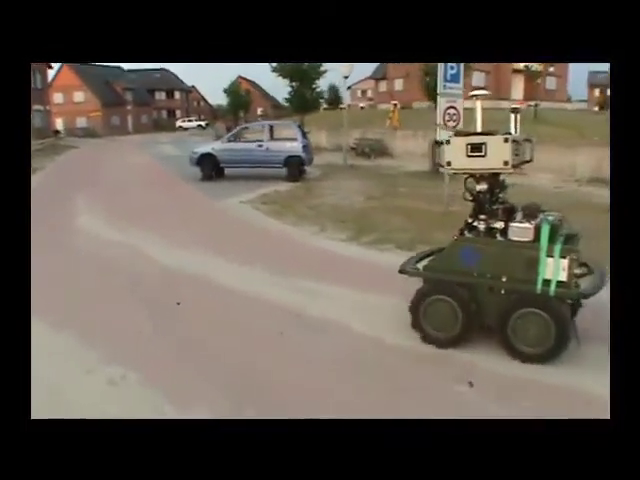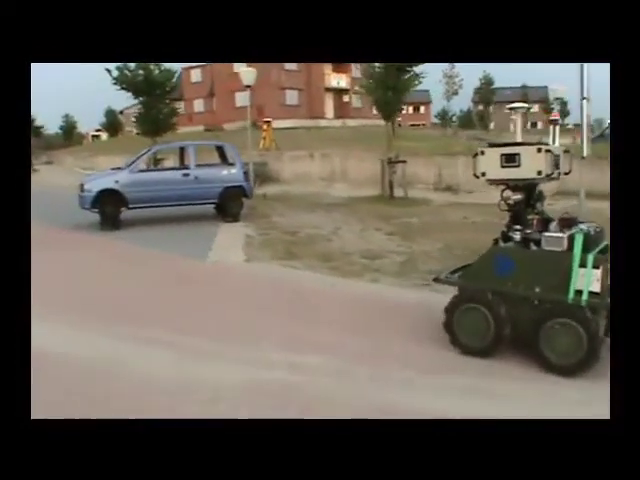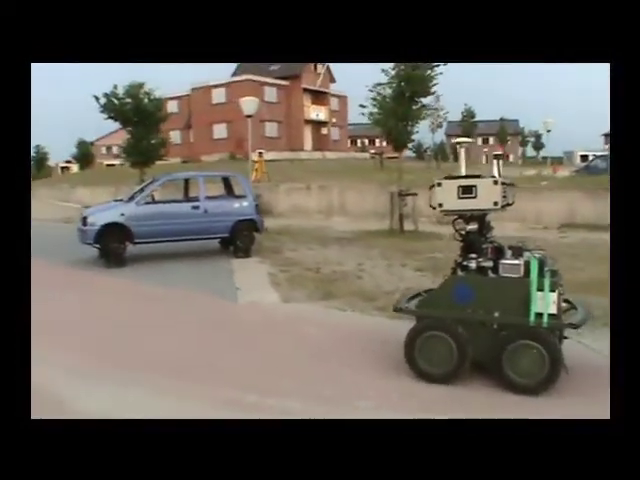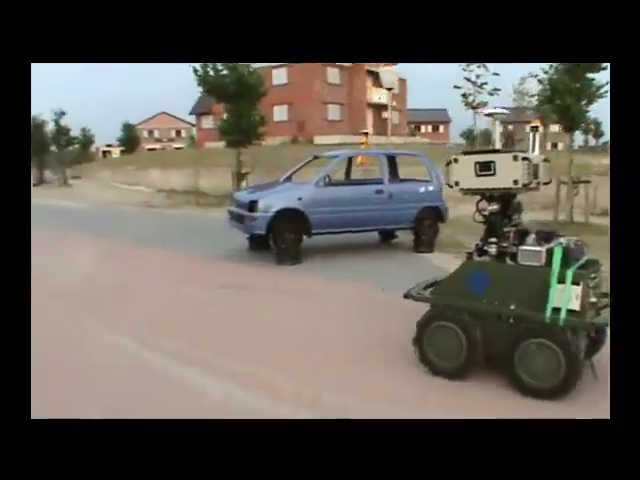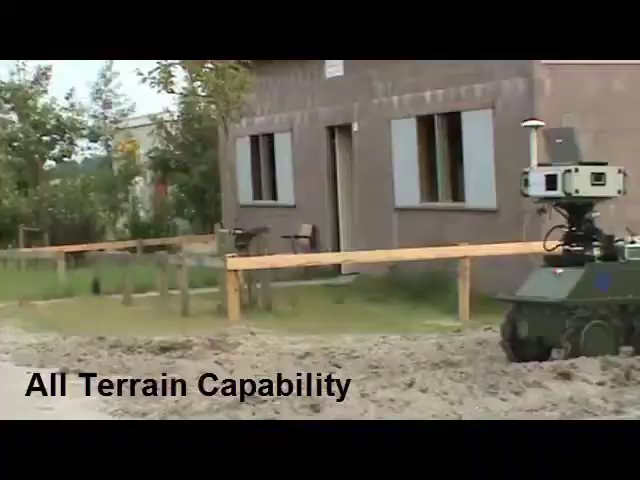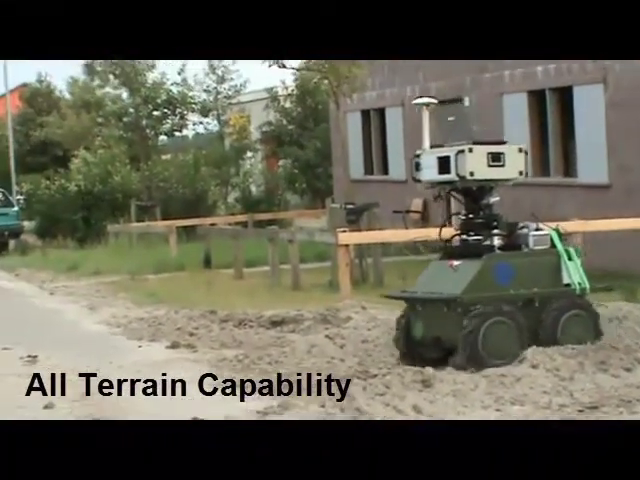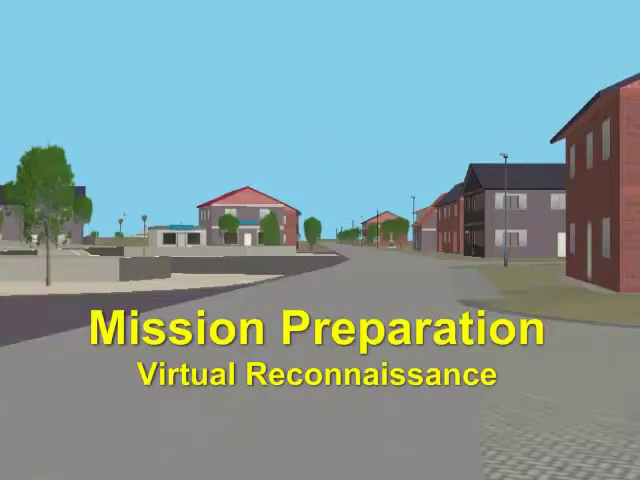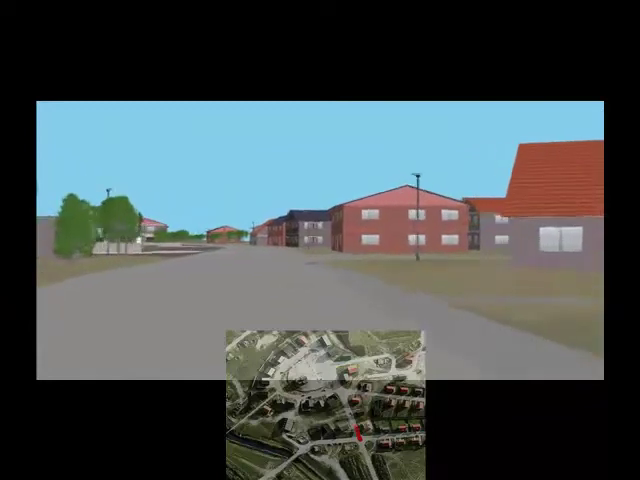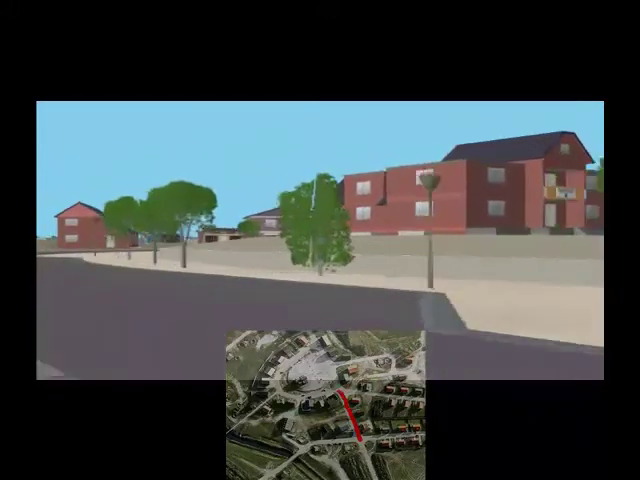The system also can be used for remotely piloted or autonomous reconnaissance missions both in daytime and at night. And because of its all-terrain capability, even the most rugged terrain is no problem for this machine. The system can also be used for mission preparation, since the synthetic scene generator allows virtual driver walkthroughs through an environment before actually going into the real environment.